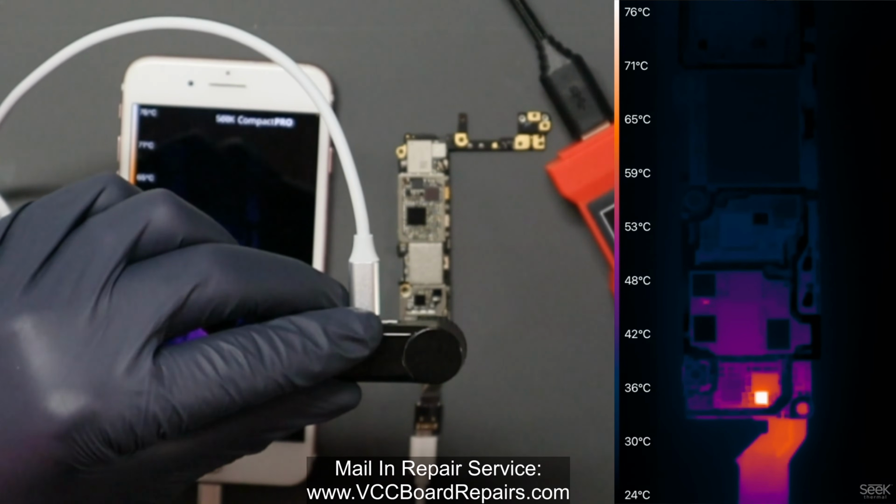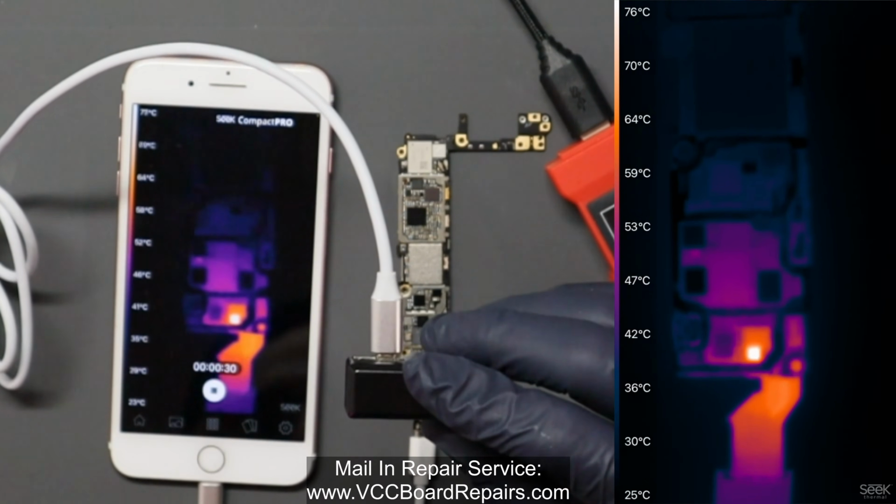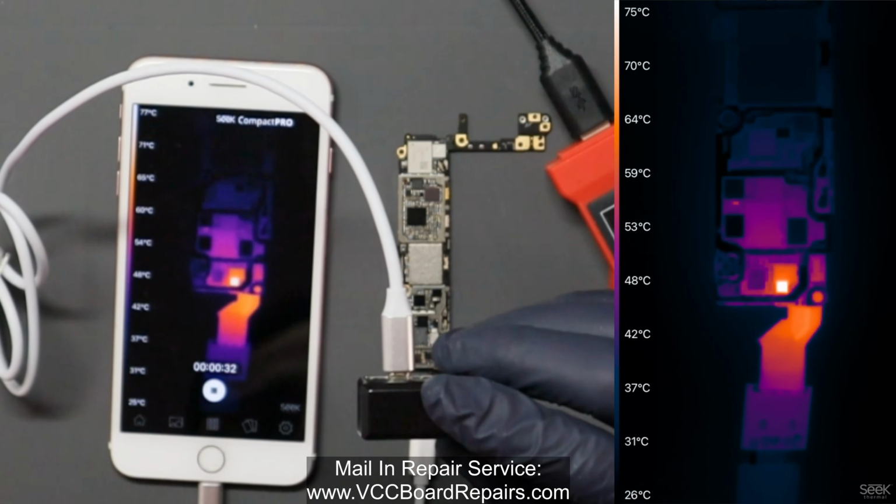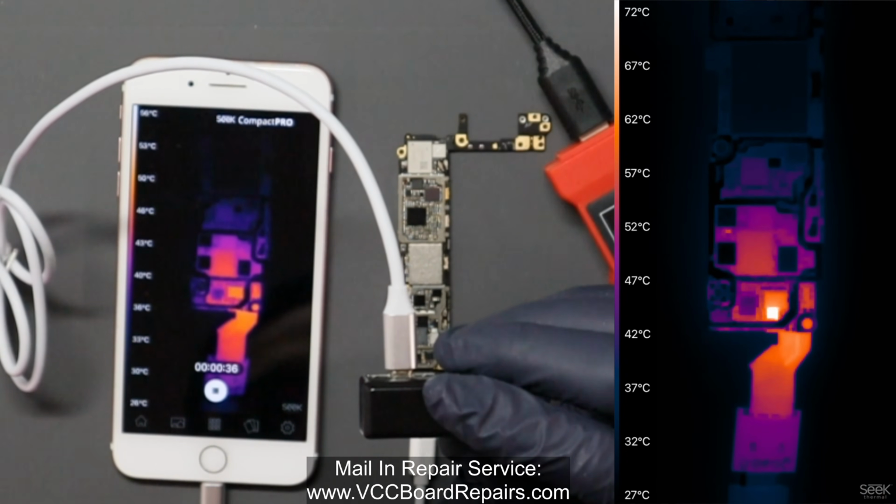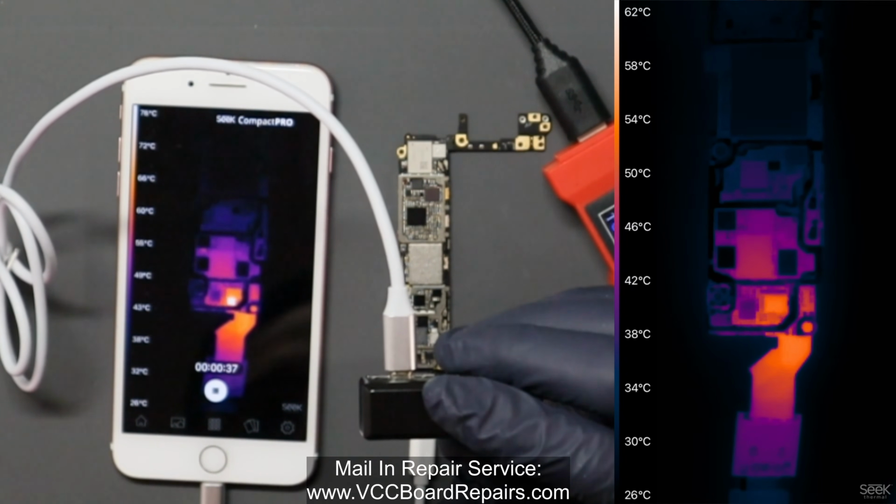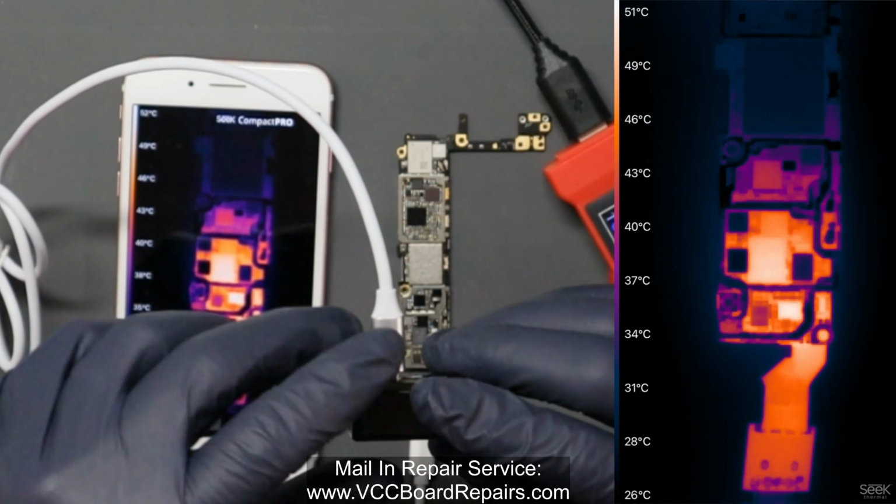So I don't know, what do you guys think? Let me know down below in the comments. Now that you're looking at the Seek with no macro lens, I spot the short a lot clearer. There's a lot more contrast to it. I didn't have to mess with any settings. It's just ready to go.